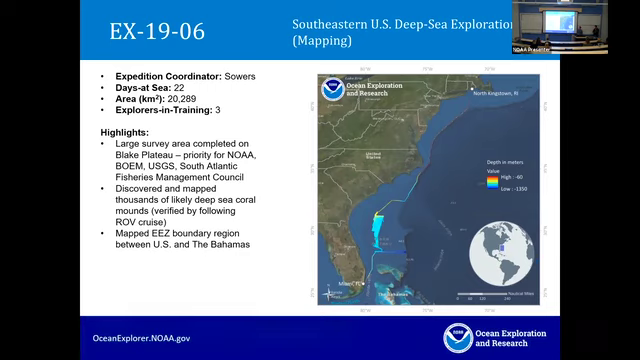So I think probably a lot of you are aware that we have a goal to map the US EEZ by 2030, hopefully. So this was a component. We were trying to really map these boundary areas. We did have a permit to gather data in the Bahamas. So while we have that permit, we figured we better use it to map the boundary. And then we did actually have a contract survey with Fugro, by the way, out in this area and up here as well.